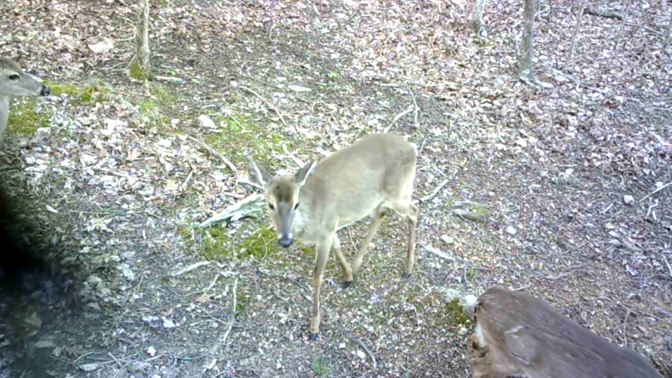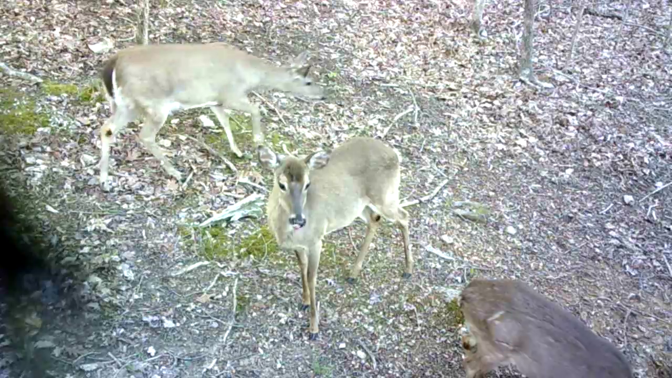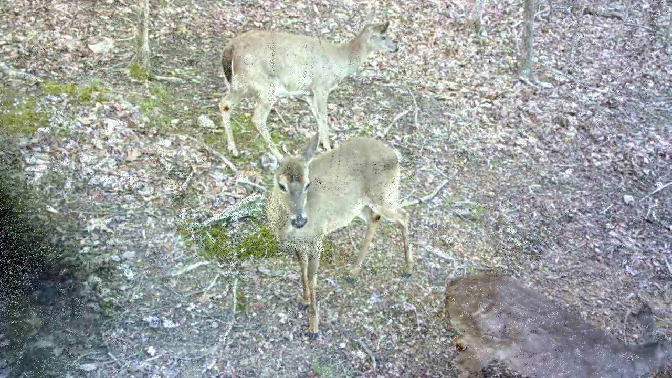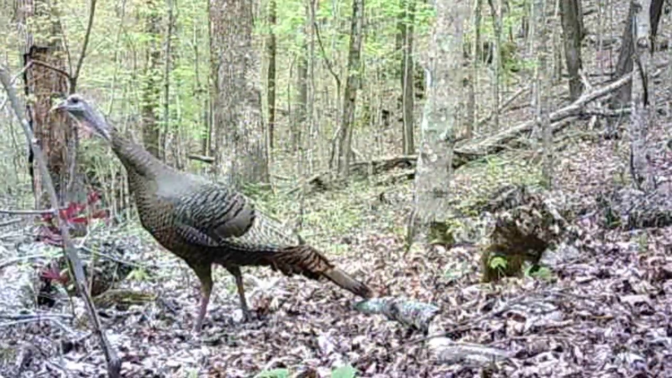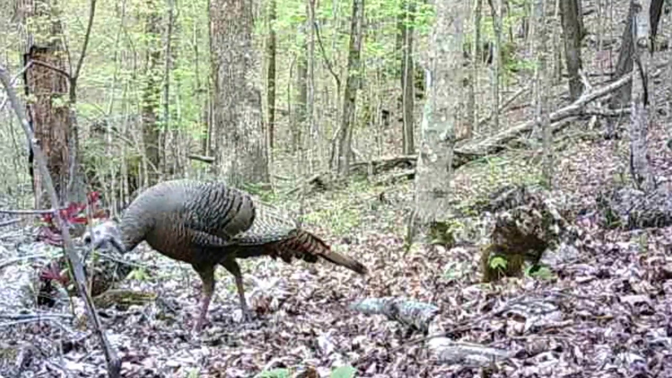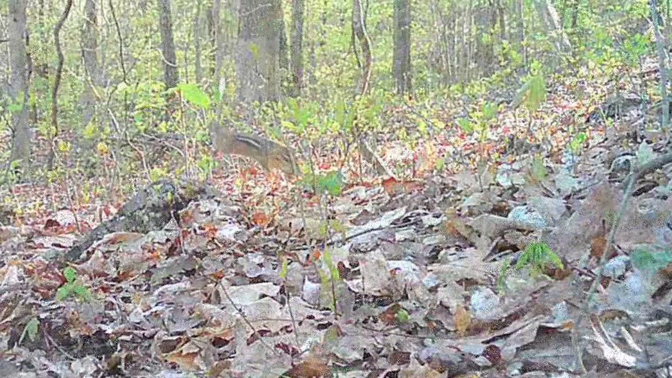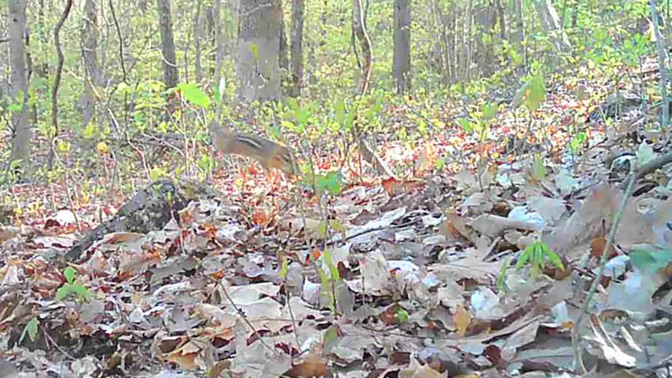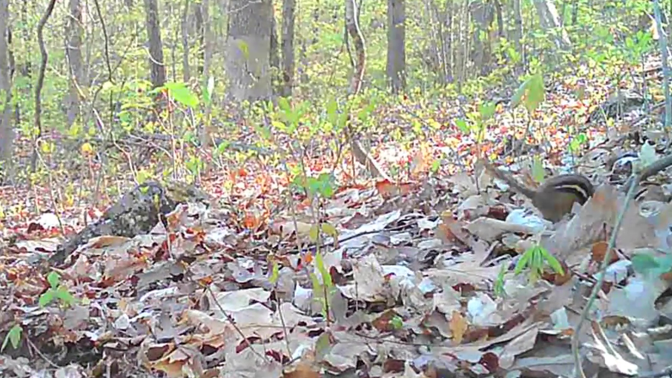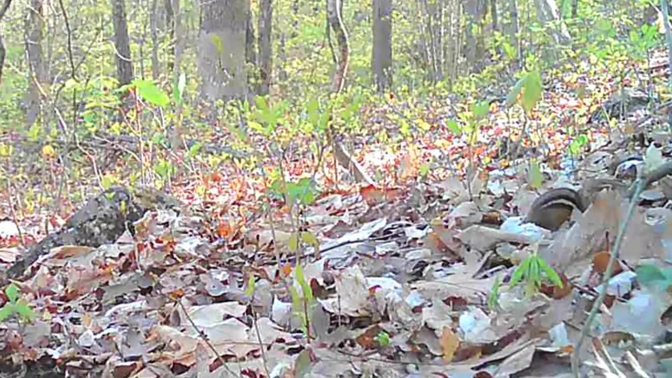Well, back in the woods, the old deer are still moseying around. Here's the old yearling. And there's some of the older does. Looks like they're heavy with fawn. Of course, the old turkey's moseying through these woods, scratching all day long. Old ground squirrel here, working his den, carrying some nuts home, probably got young.